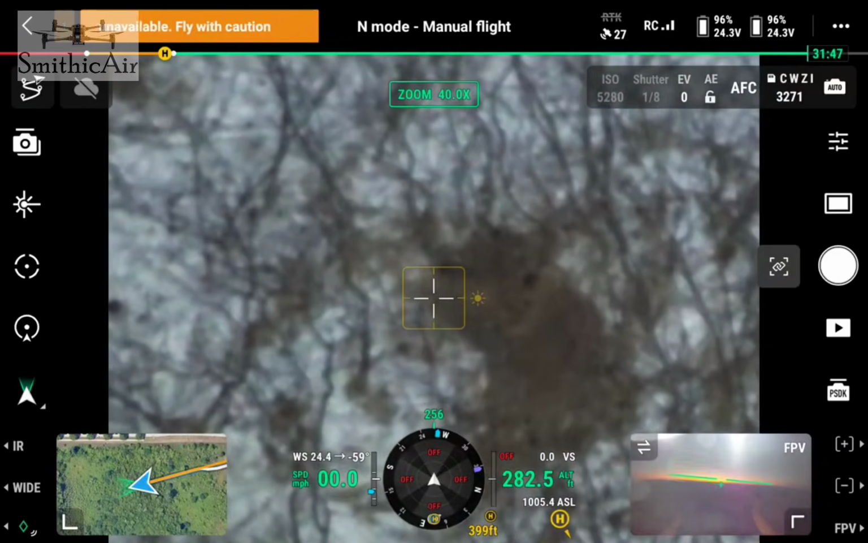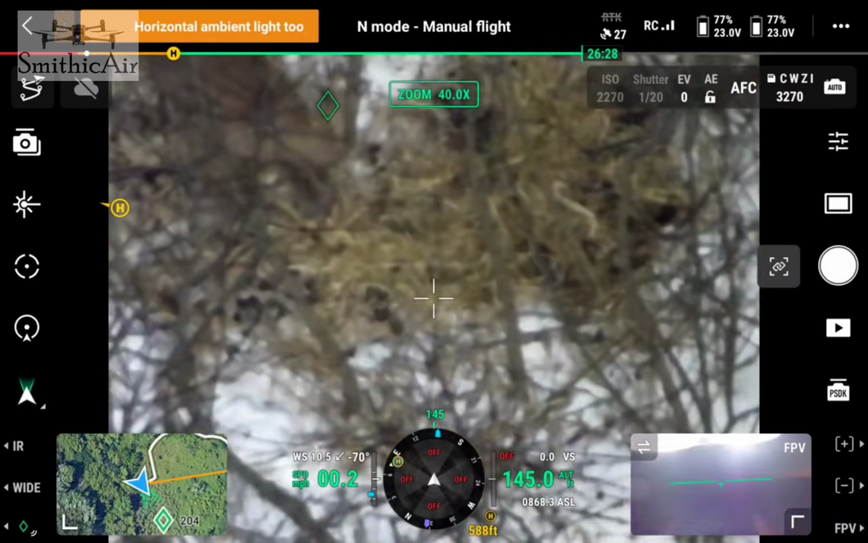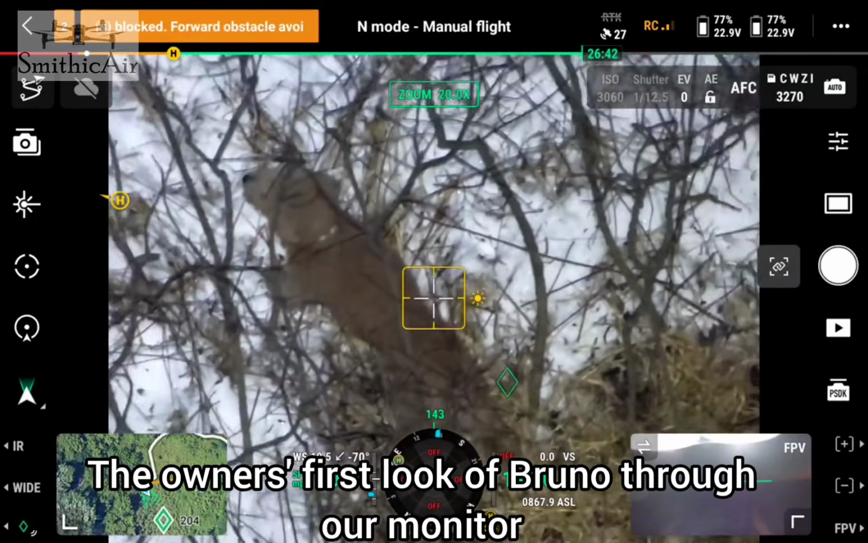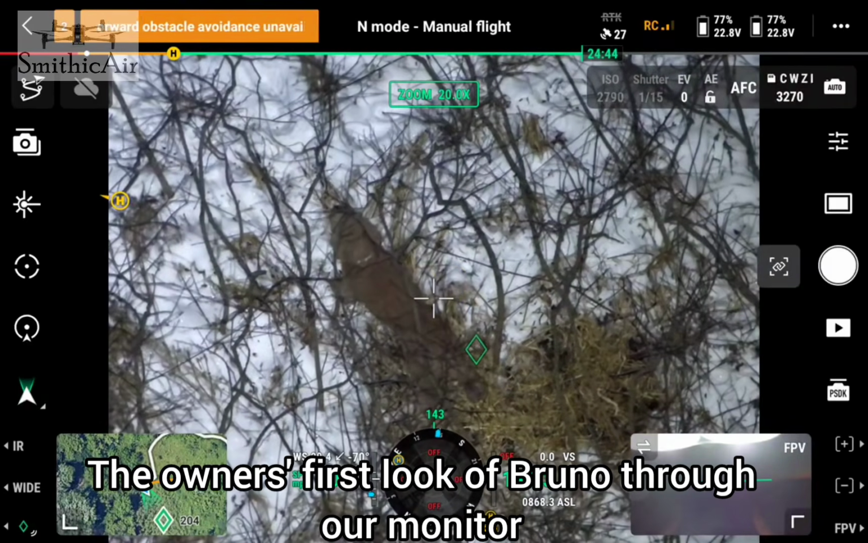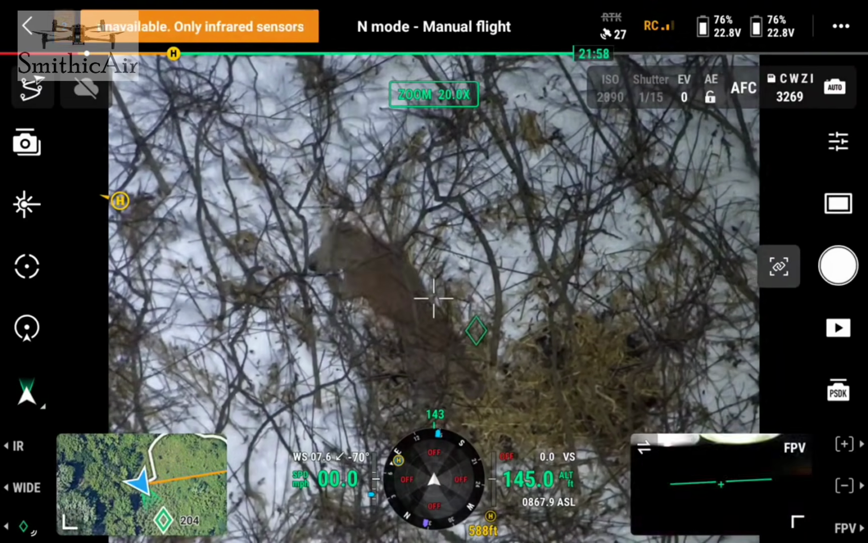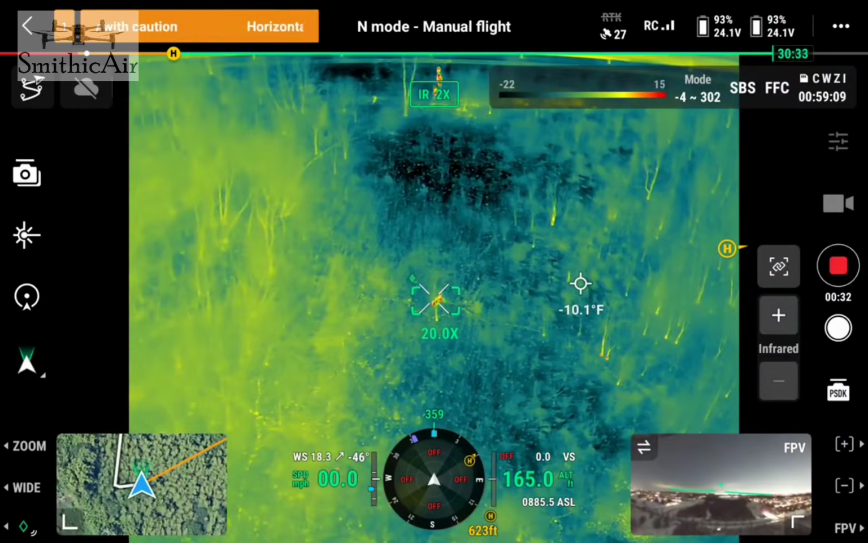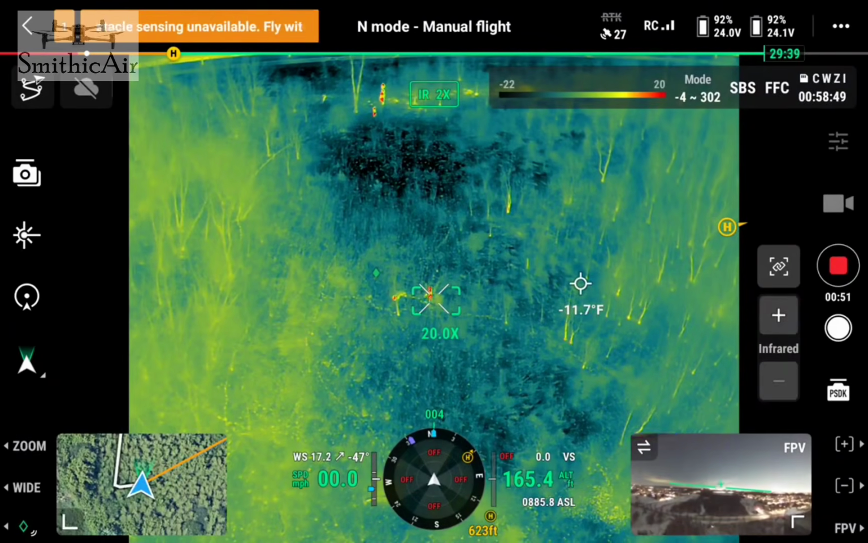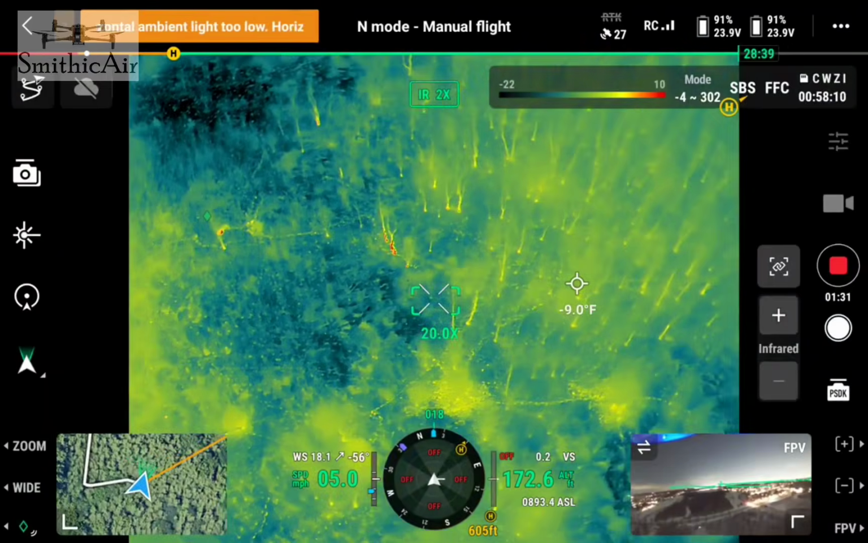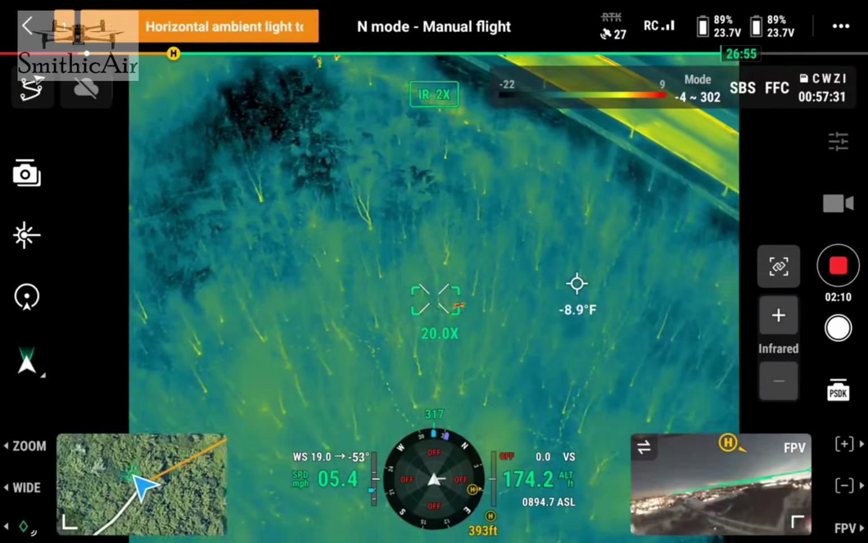The owner is a daughter of a homeowner in the area, and the father was actually on the phone with some scammers saying that they had the dog when I found the dog. So I had the owner and his daughter come to the scene. I guess the daughter is actually the owner.